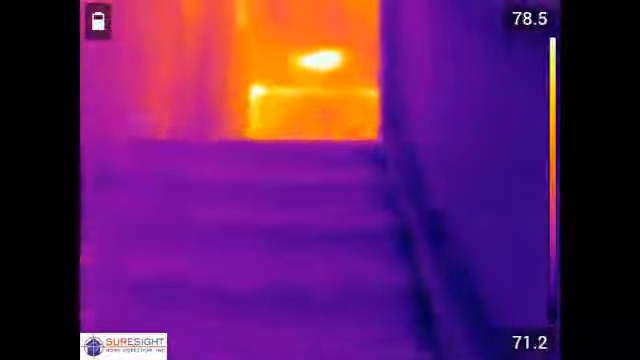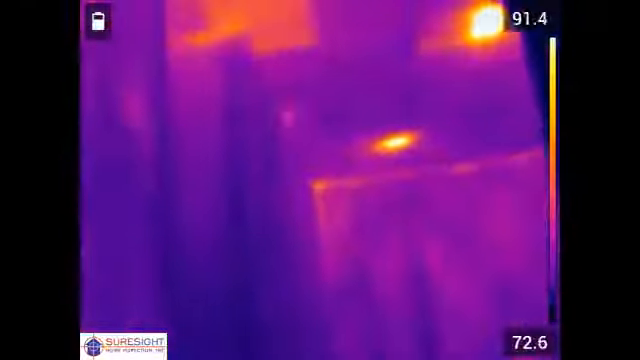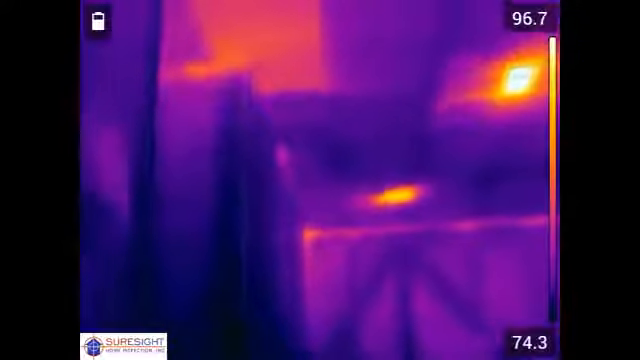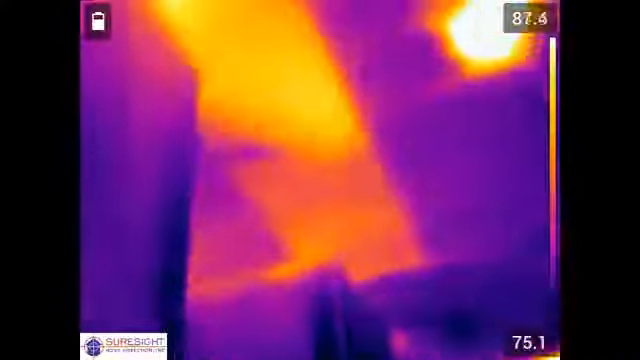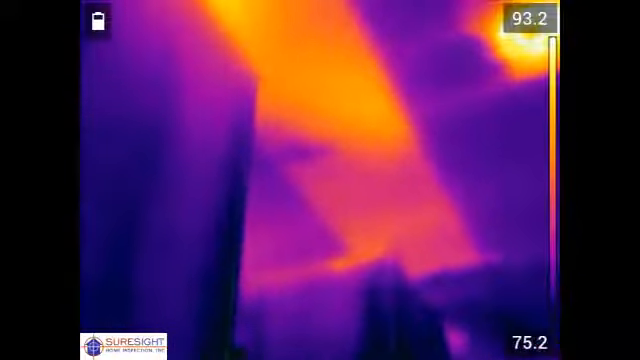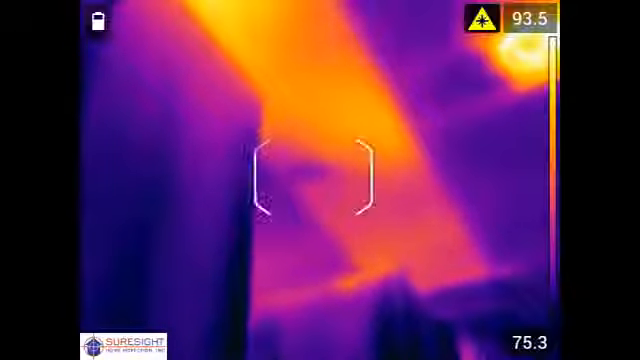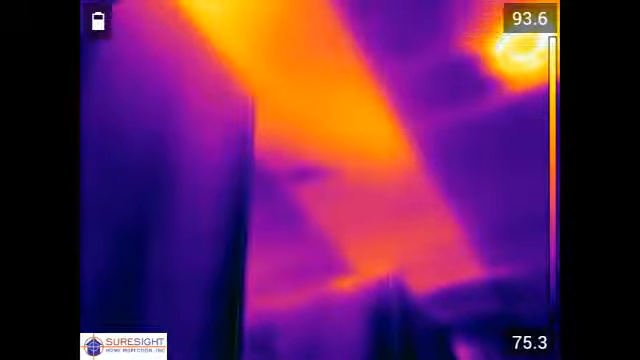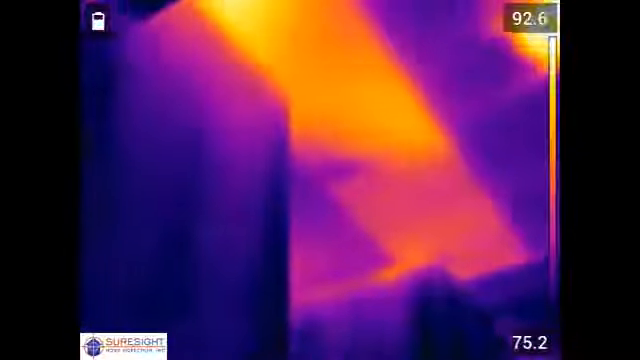We'll start by heading up to the second floor, and as you'll see, it doesn't take long before we start to see some big problems with the second floor ceiling insulation right here at the top of the stairway. This large orange rectangle in the ceiling is showing heat from the attic area above where insulation is missing or significantly misplaced. That area is roughly 2 feet by 8 feet, so about 16 square feet of missing insulation just in this one area.